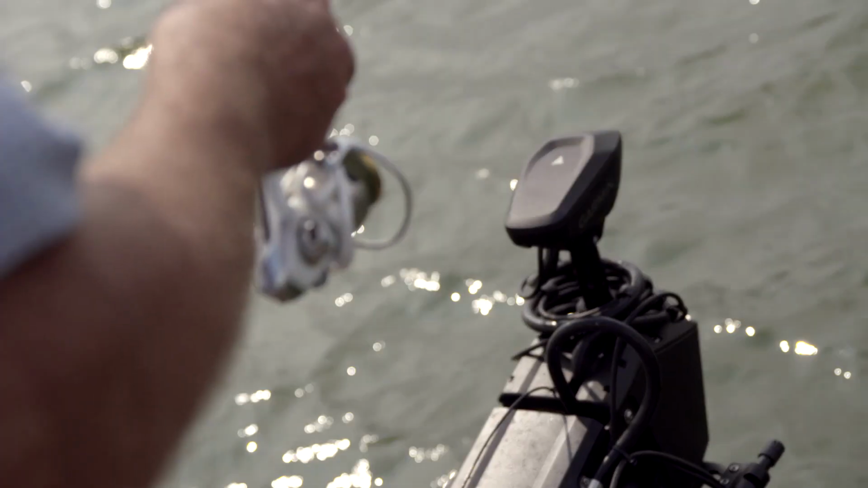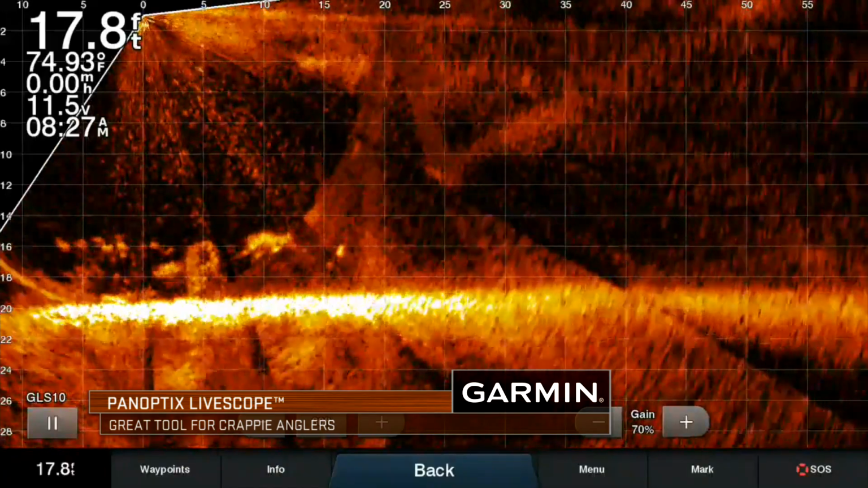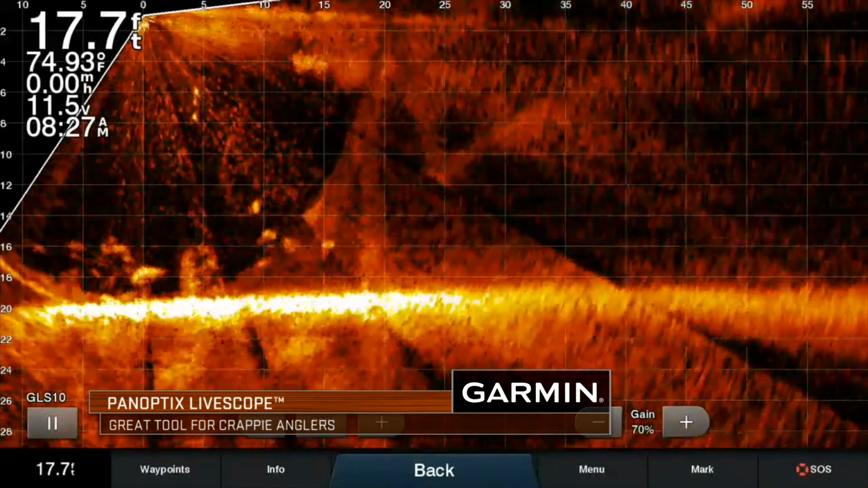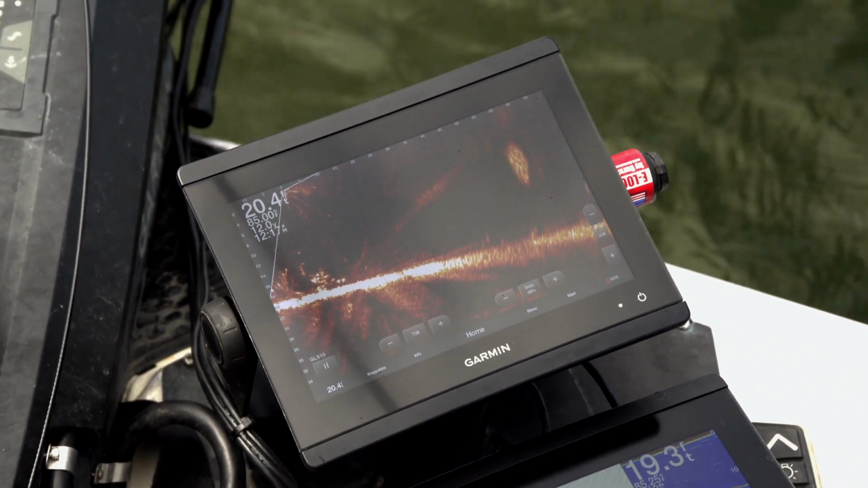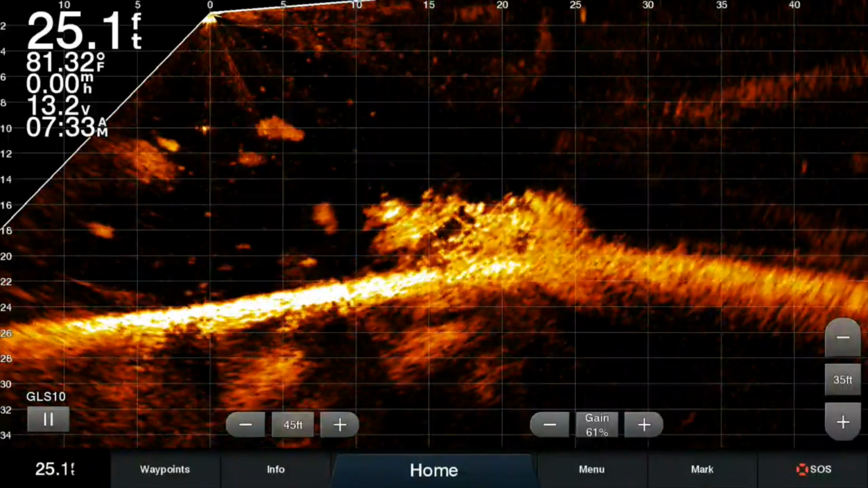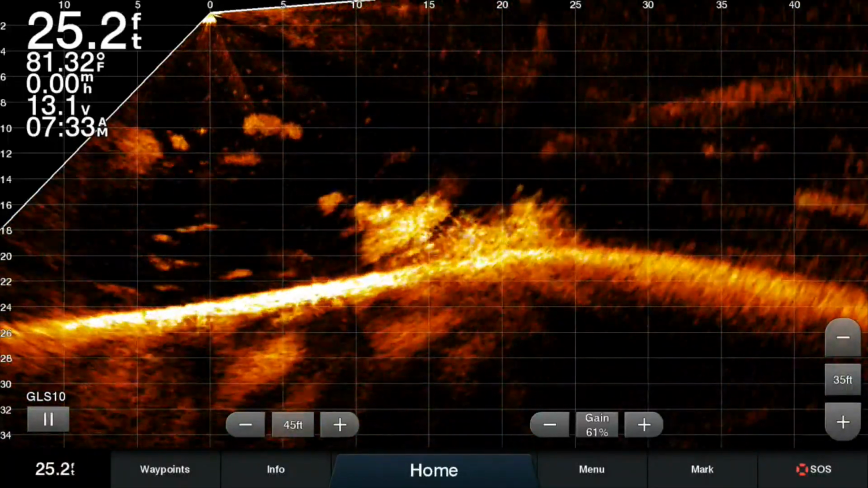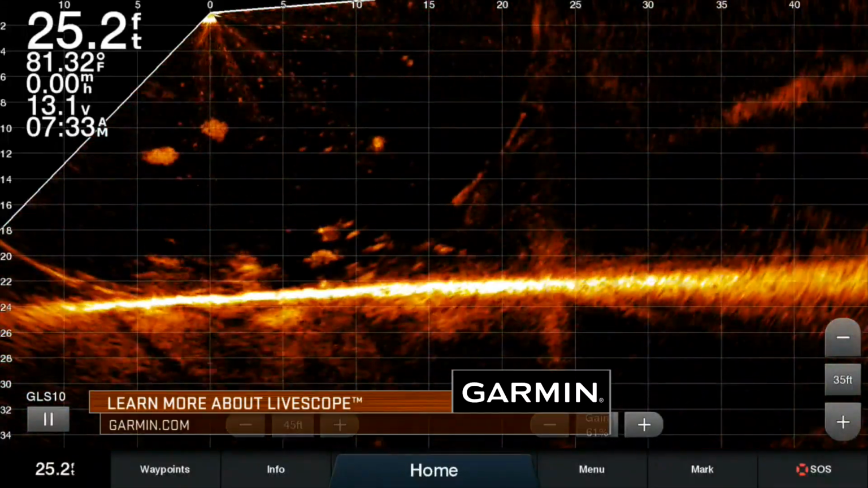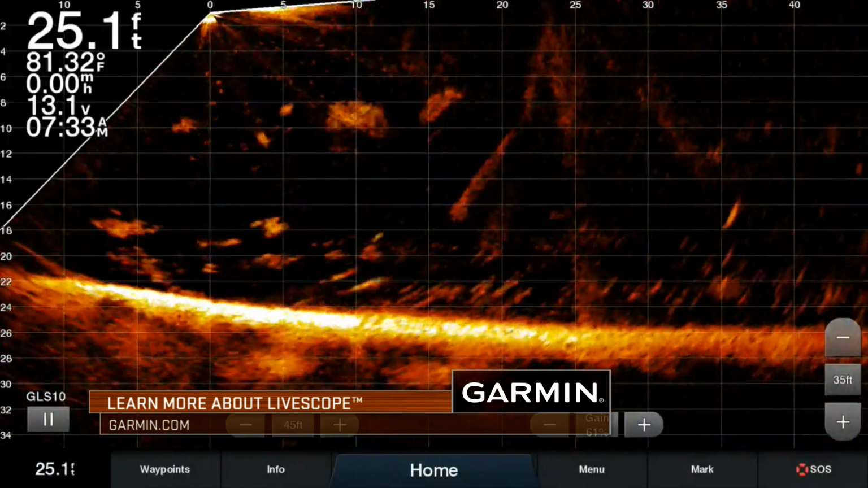Sometimes they don't even relate to the cover. So you'll pull into a cove and there might be a little channel through it. And with the live scope, you just look down and go, they're over here now, and you'll go over there, see them on the traditional. If they move off the traditional, you just take the live scope and you look and you're like, oh, they've moved over here, and they can't hide from you, where before you just have to go guess until you can find them again. So absolute game changer.